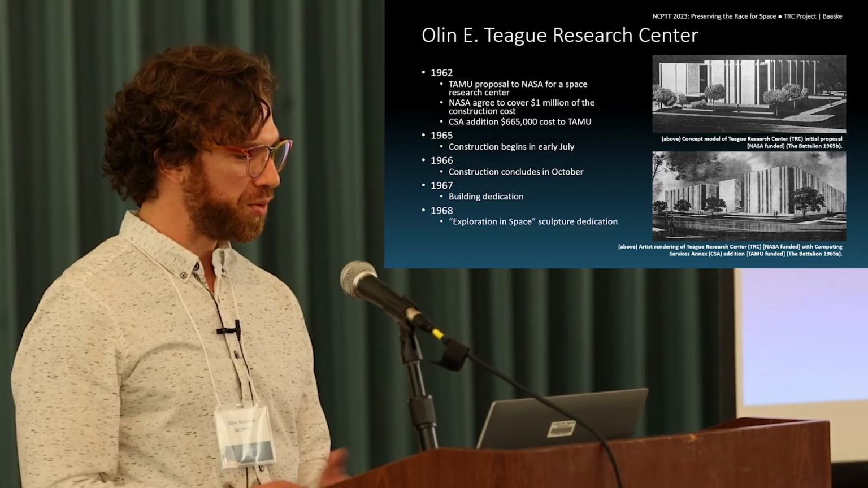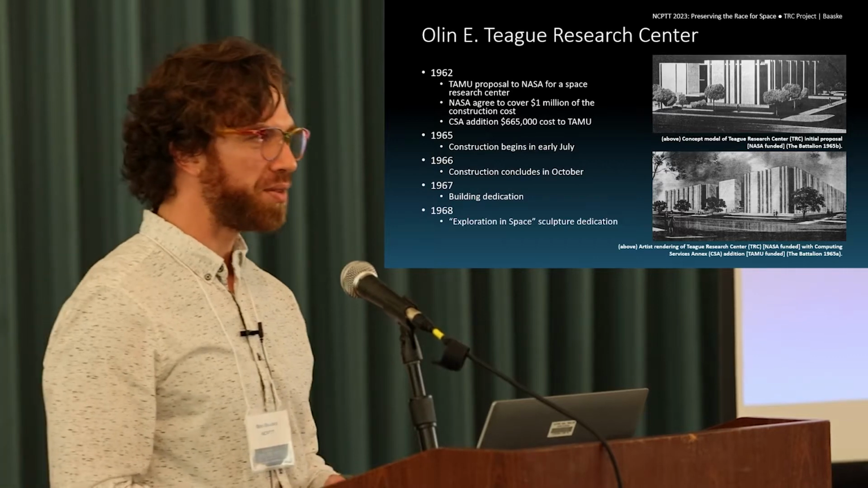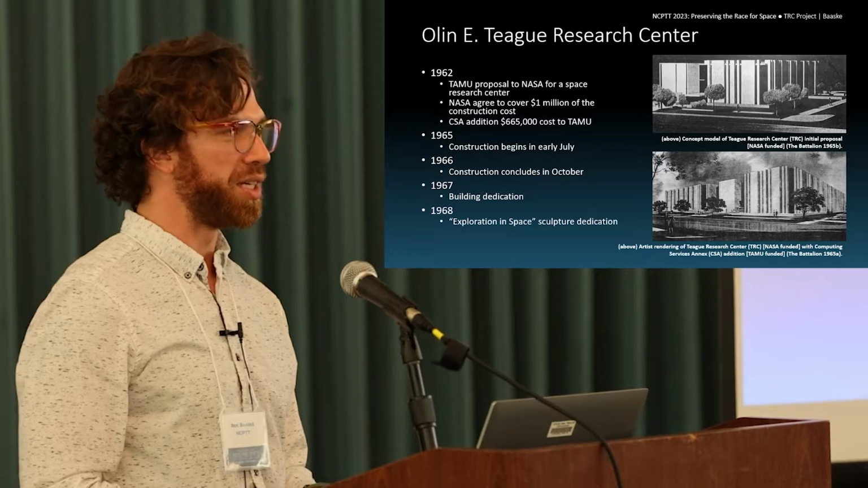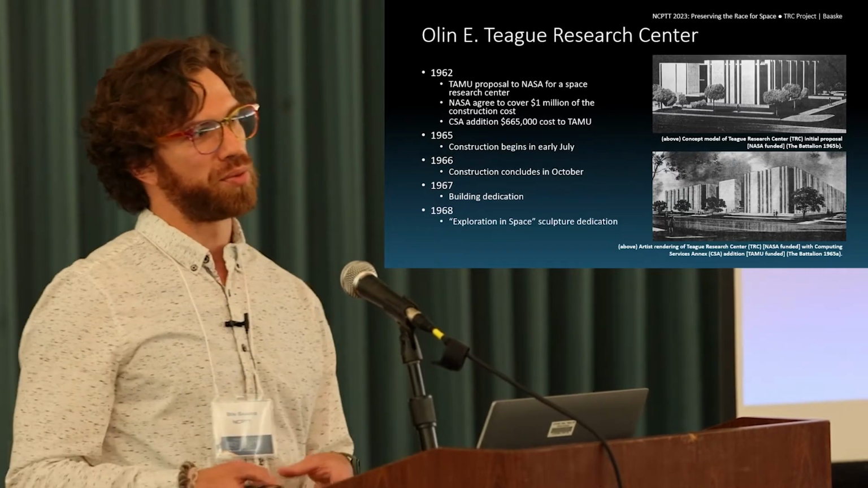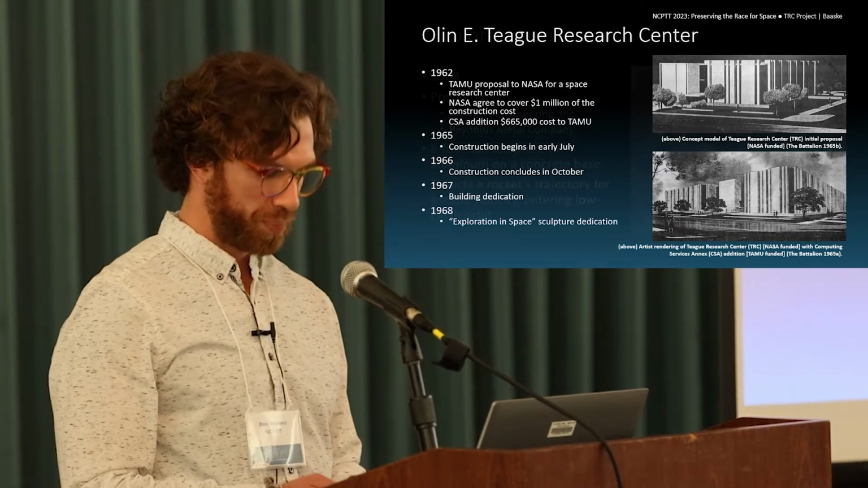Once all that gets approved, this construction begins in the summer of '65, concludes in the fall of next year, and then the building is dedicated in '67, with the sculpture out front, the exploration in space sculpture, being dedicated the following year.